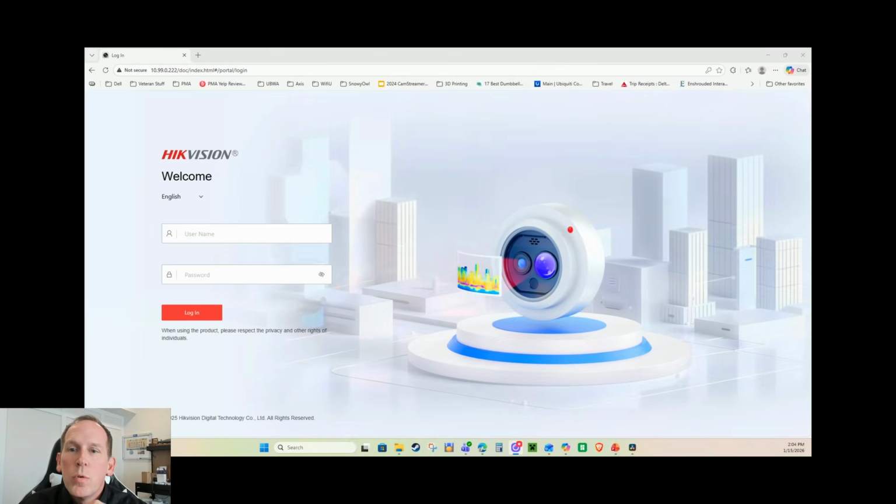All right, so let's go through some of the settings that you'd probably have to modify in order to make the thermal camera actually work, especially for a bispectral camera. You can see on the screen, this is the actual camera login page. Unlike the UniFi cameras, where you can pretty much manage everything through the NVR, the Hikvision camera is designed to be logged into, and you can modify a lot of the settings inside of it. So we're going to go ahead and log in.